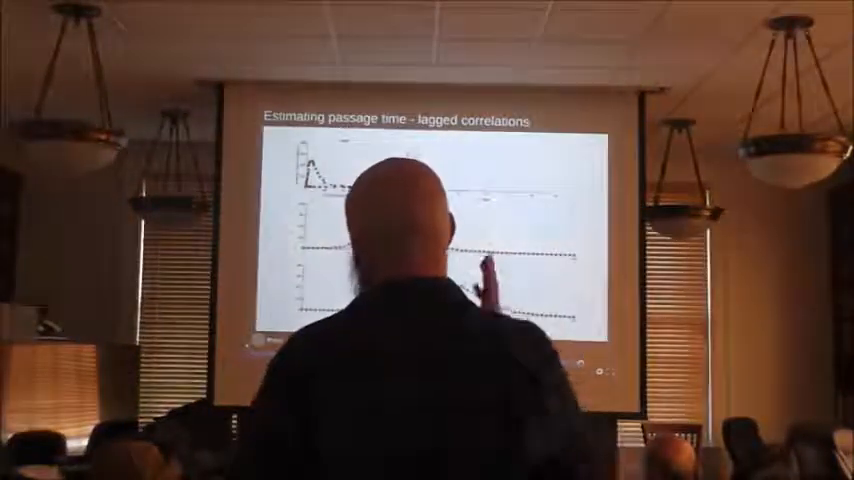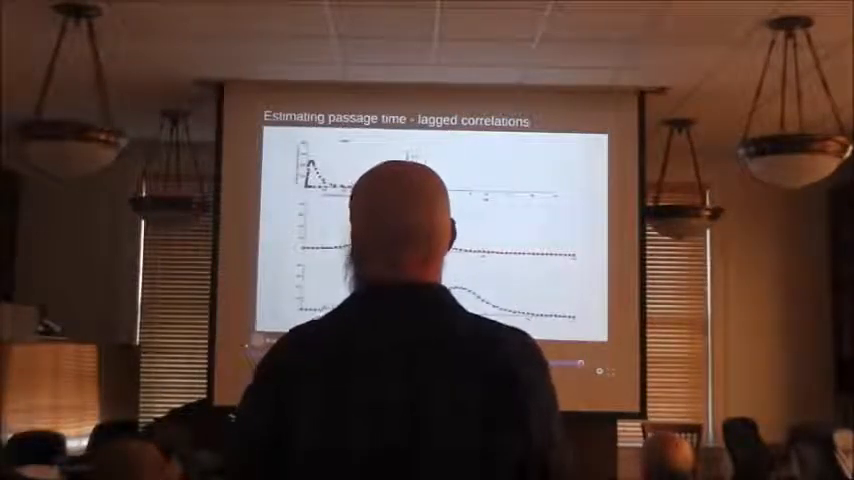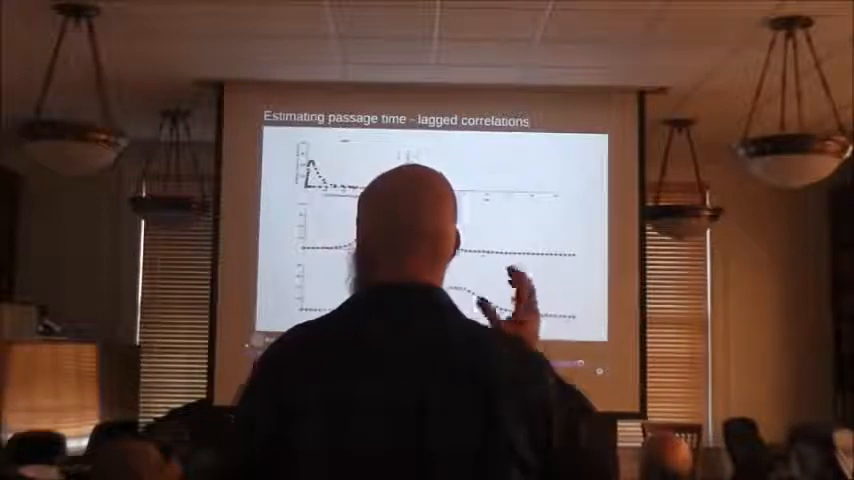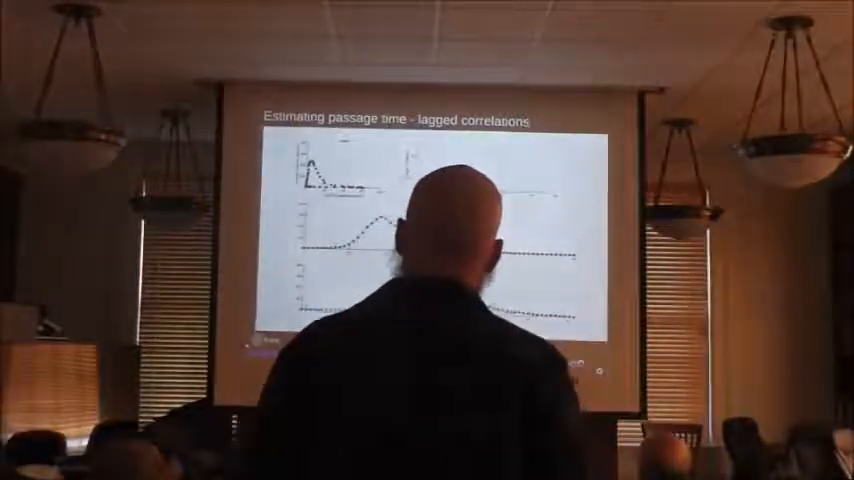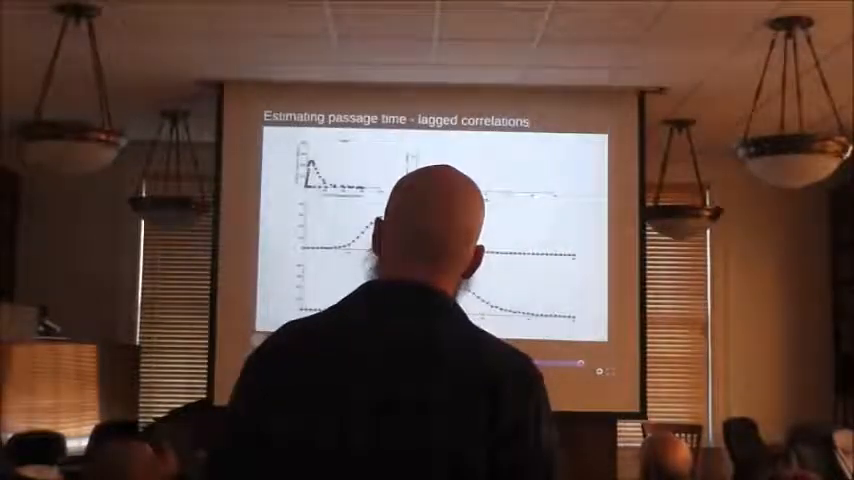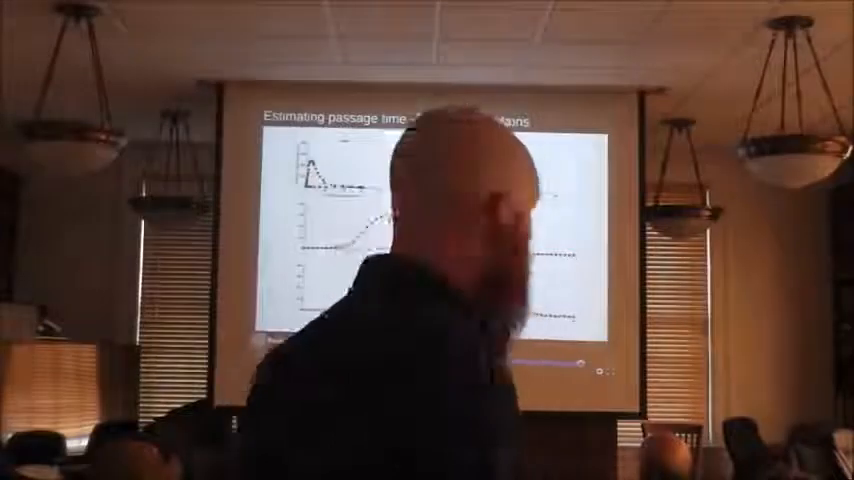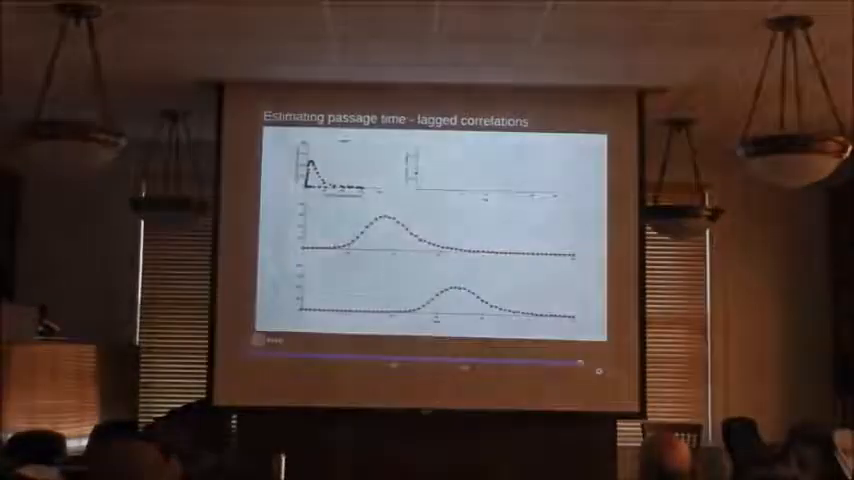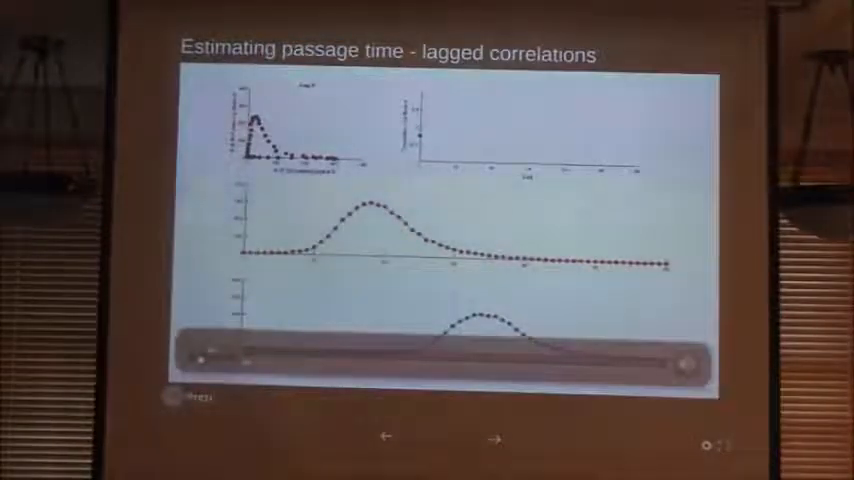So we're going to say, what's the relationship between the number of fish at point A and the number of fish at point B 2 days later or 3 days later? So basically what I do is shift this observation back in time to try and line them up. And in each time step I do that, it's going to show this relationship, and it's going to calculate that correlation coefficient.